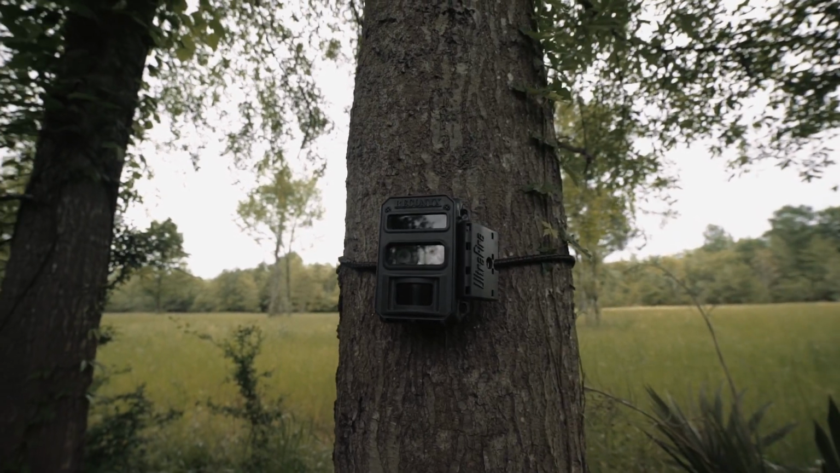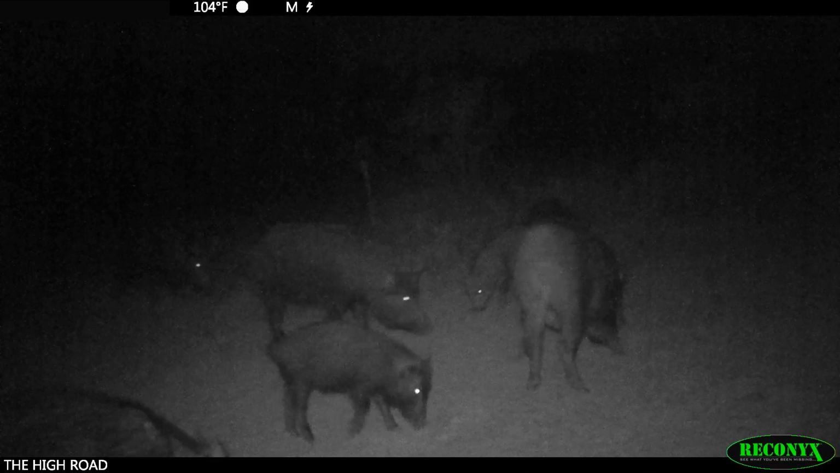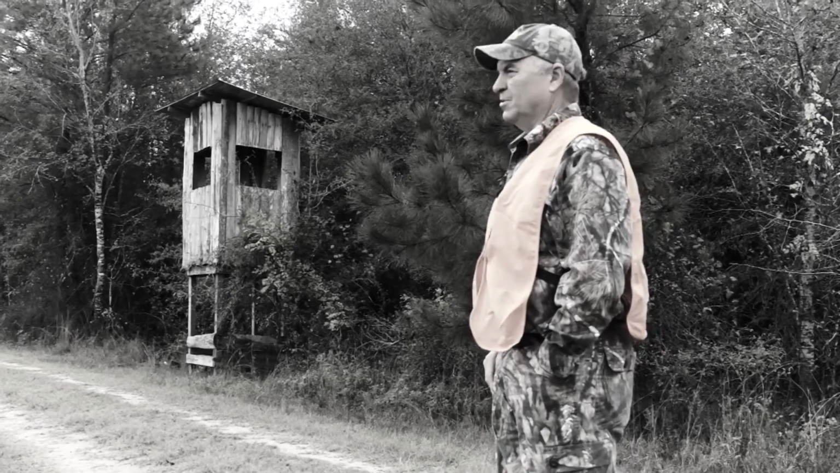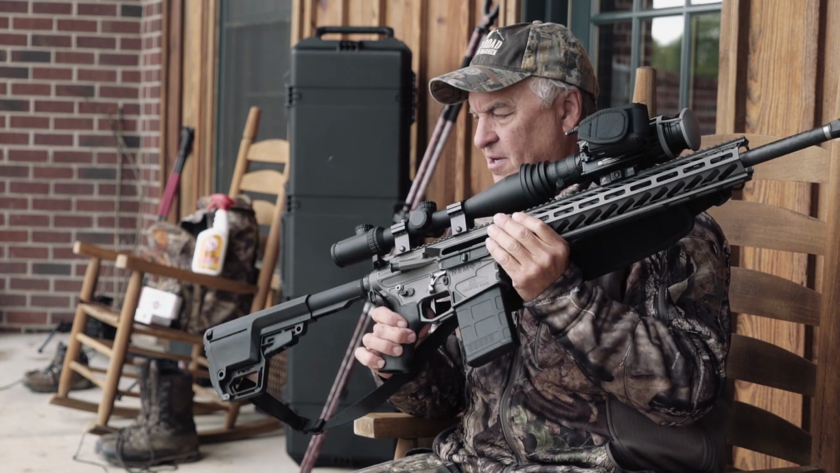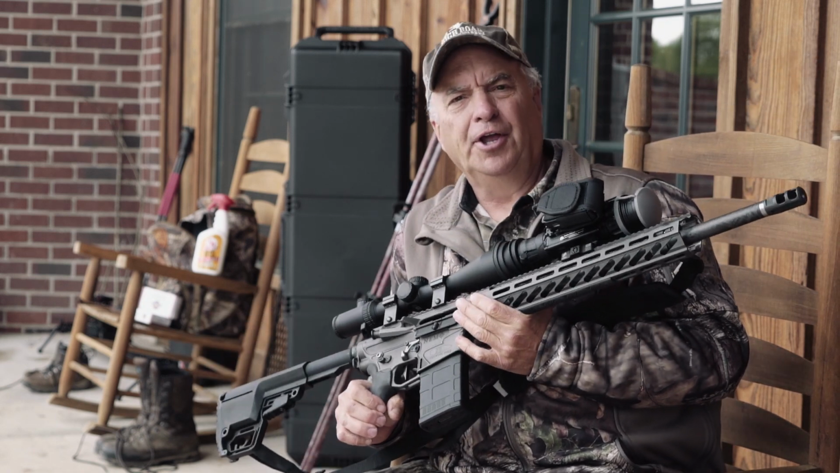We utilize game cameras here at Gumlog year round. Some of the footage off of these Reconyx game cameras is phenomenal. This was Keith's first trip out with this Nemo 308, and the first night down he wanted to sit in one of our shooting houses here at Gumlog and get familiar with the equipment and get all the bells and whistles worked out. When you combine all this sophisticated equipment, you have to give yourself some time for what I call the learning curve.